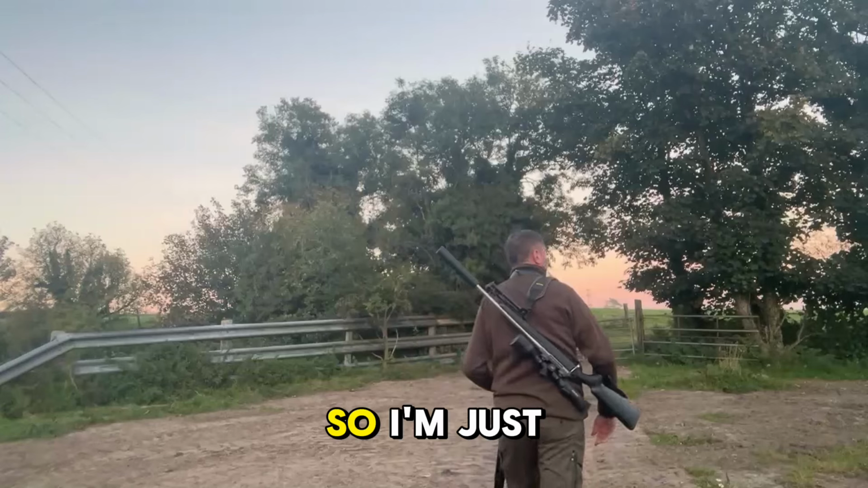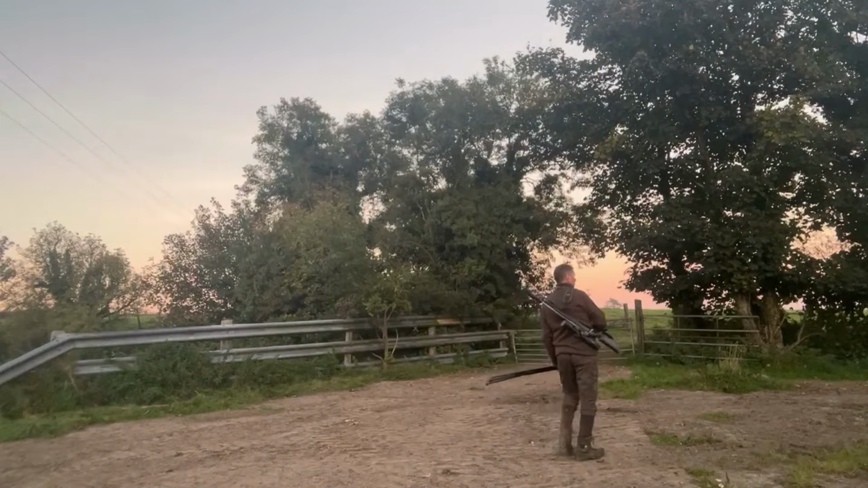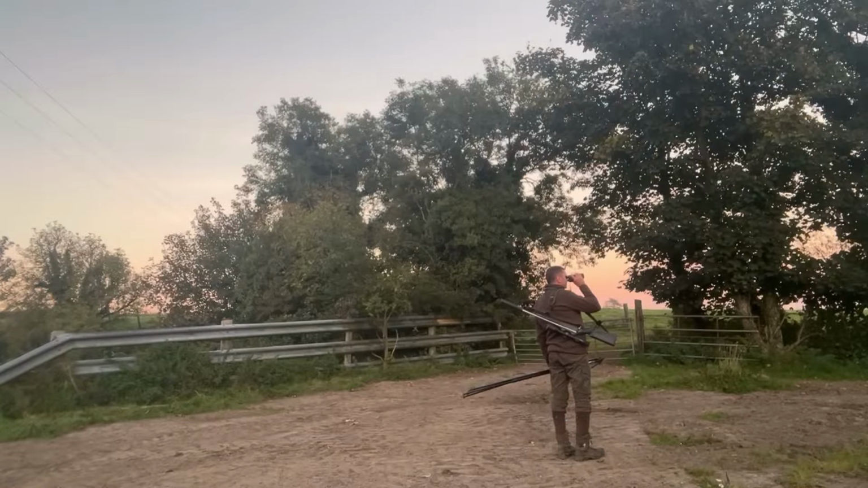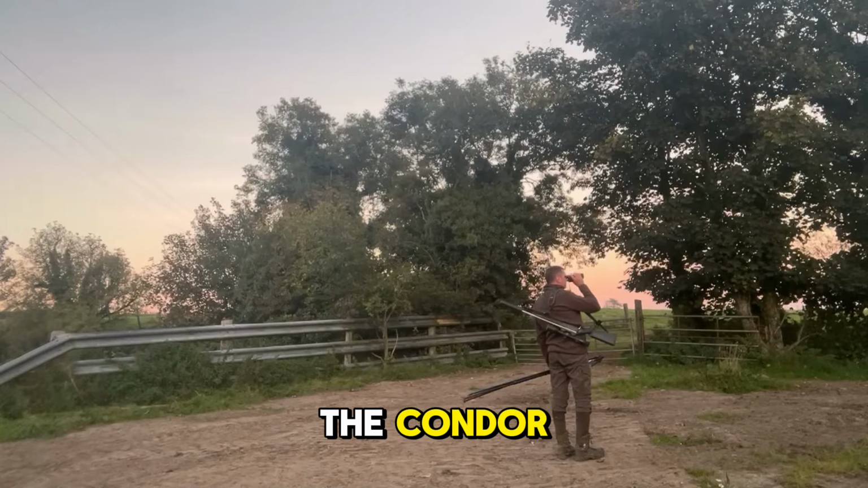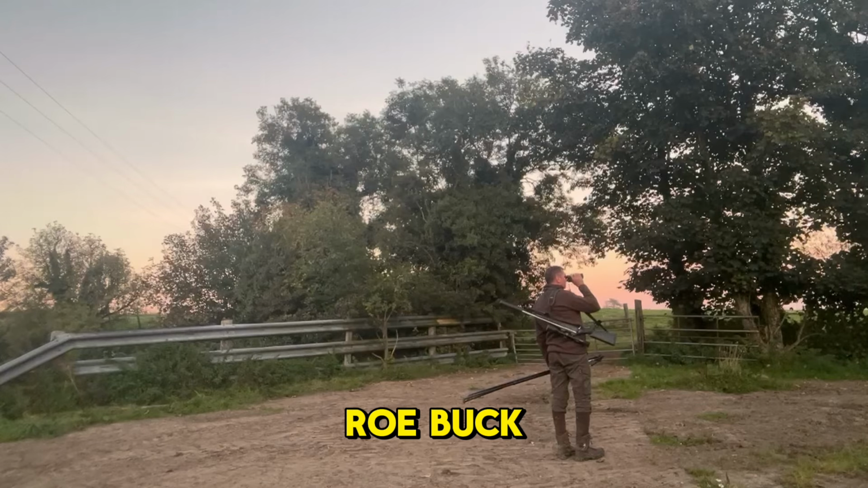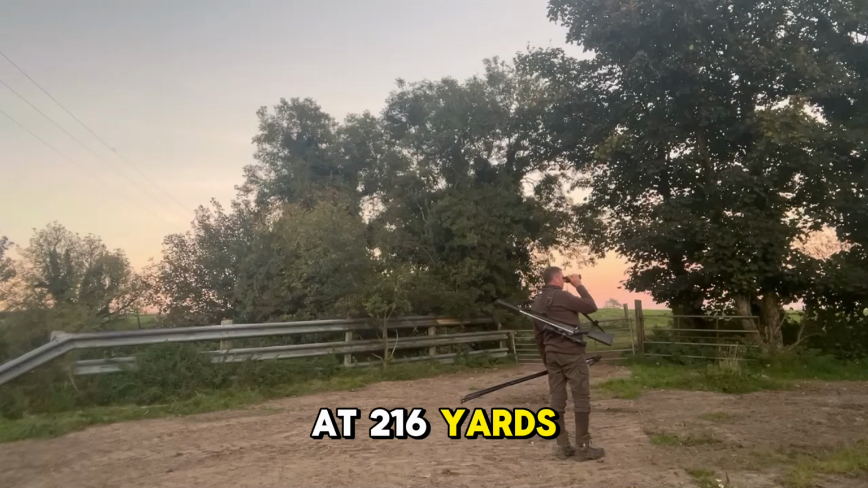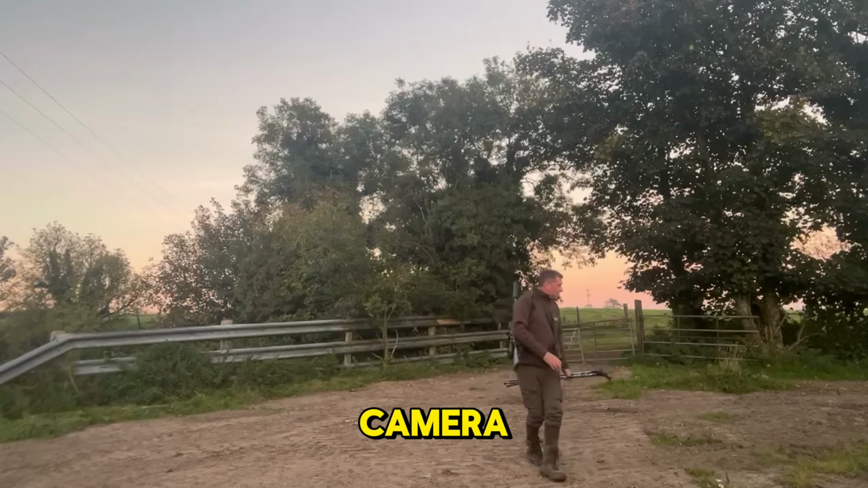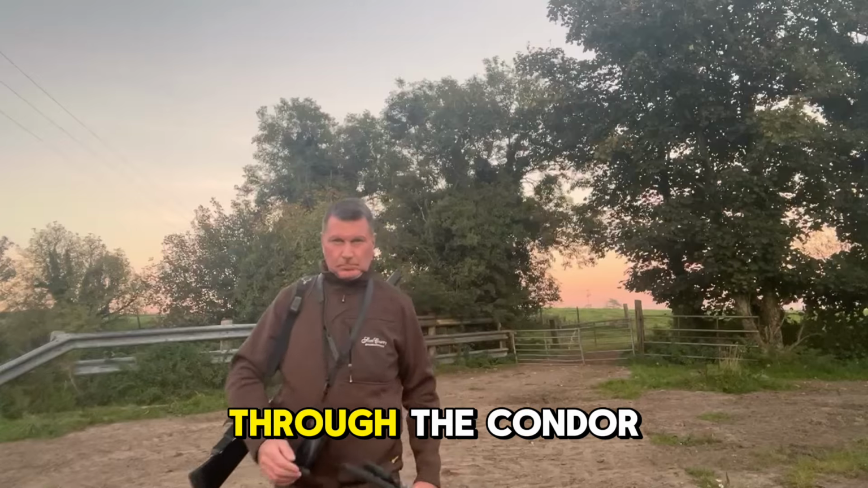Cheers. So I'm just making my way onto the ground now at the back of the farm, and I'm spotting tonight with the HikMicro Condor CQ50L. And as luck would have it, the first thing I see through the Condor is the injured roe buck, and I range it at 216 yards. So I gingerly make my way back for the camera.